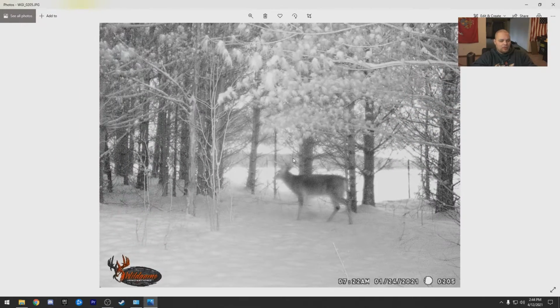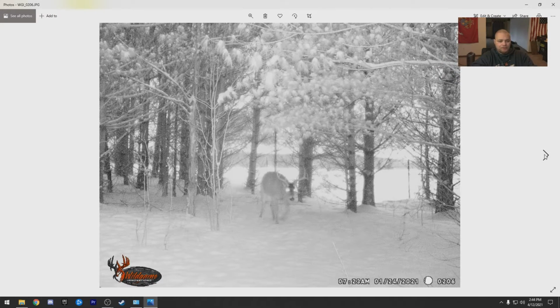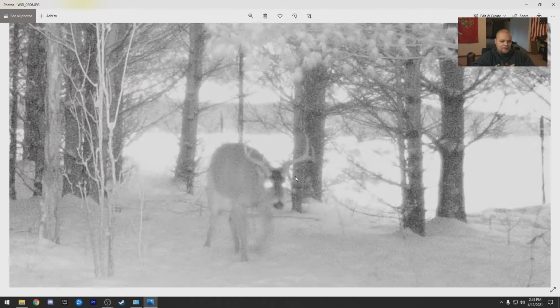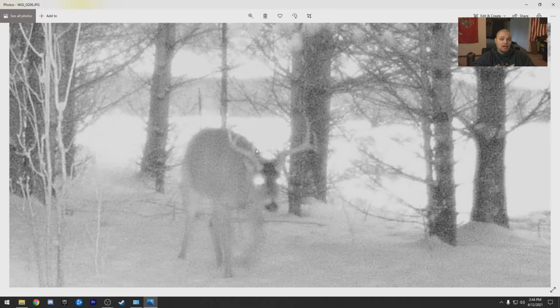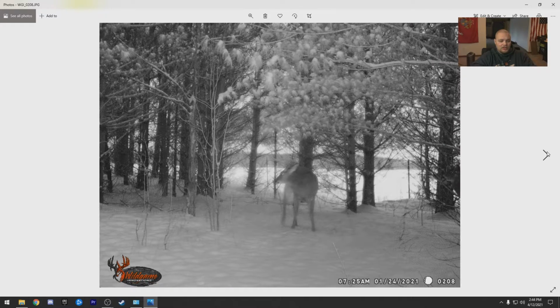This was a really tough camera spot, especially because it's a cheaper camera. The field is always so bright, and in here it's so shaded because these pine trees are so thick that it's like dark in here. I wish it was a little better, but you can tell that's a big buck there. And then this guy, a dark-faced buck. He is massive. Absolutely incredible.